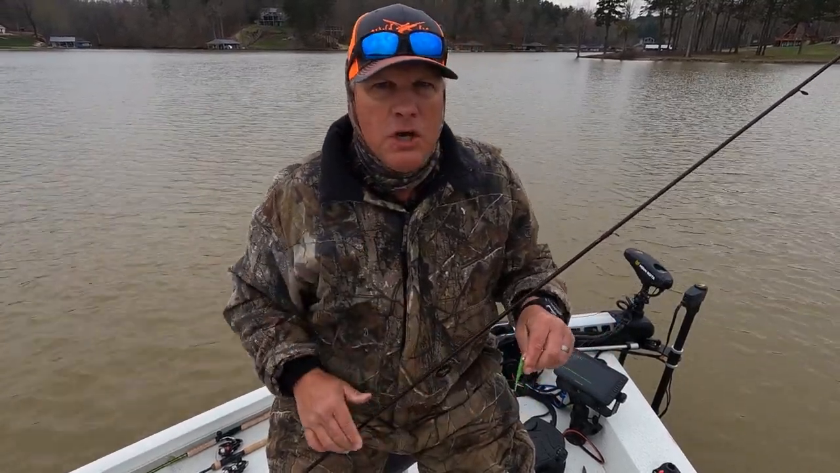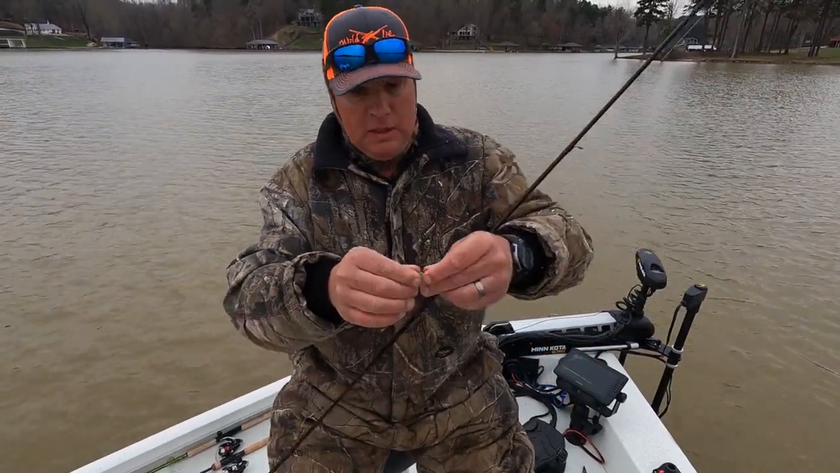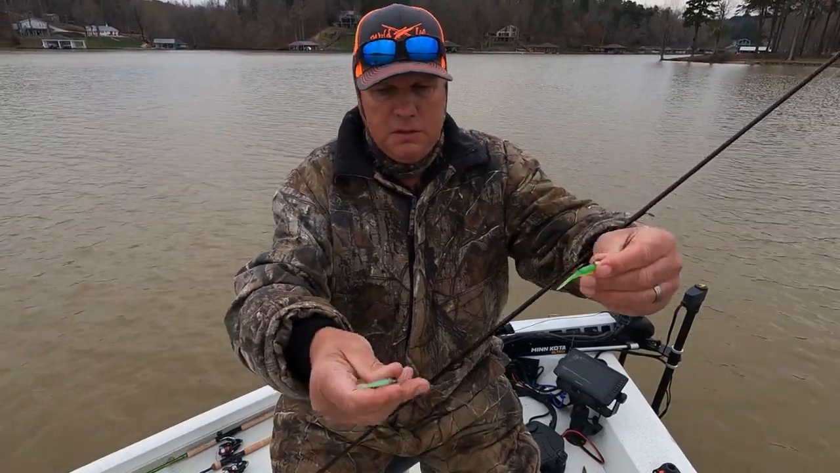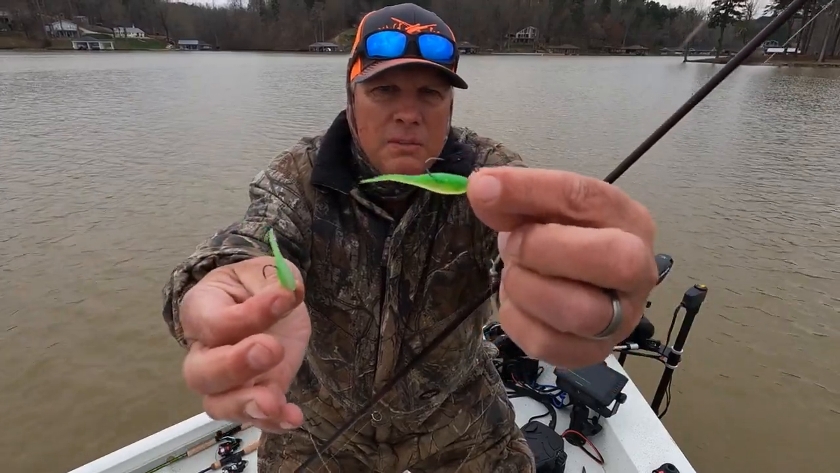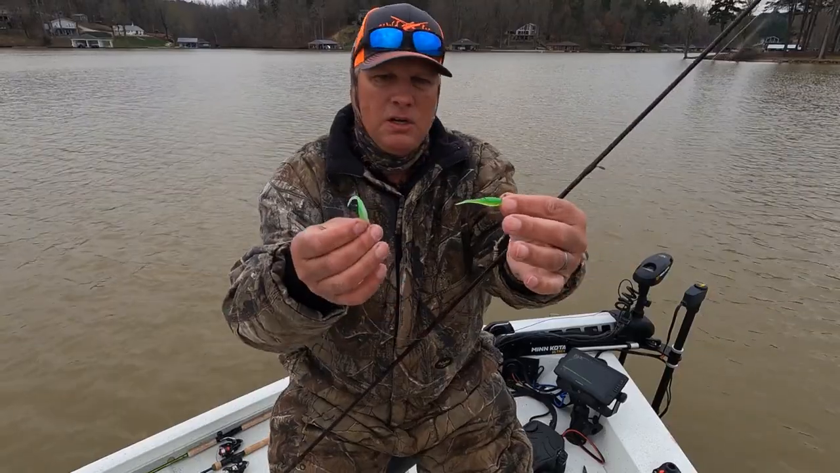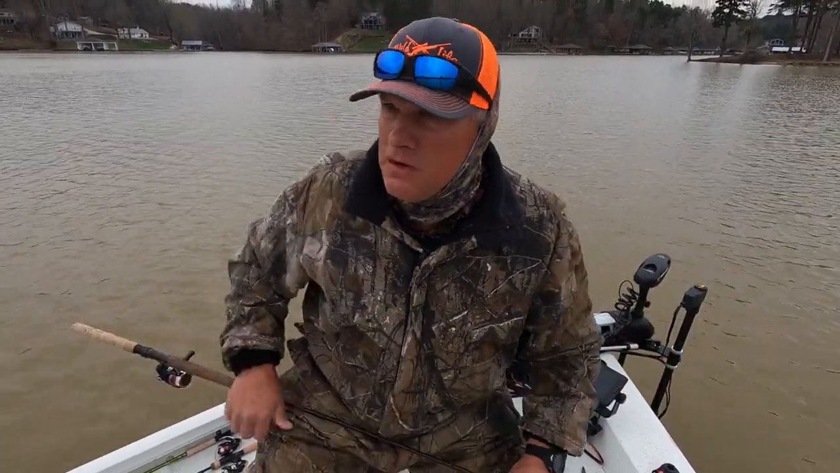You remember I was at Kerr Lake last week. Last Friday, actually, and they seemed to key in on this. See, this is that Clifton color right here. This is that limeade that they keyed in on in this dirty water. You can see how dirty this water is. It ain't changed. You remember what I said in the video?